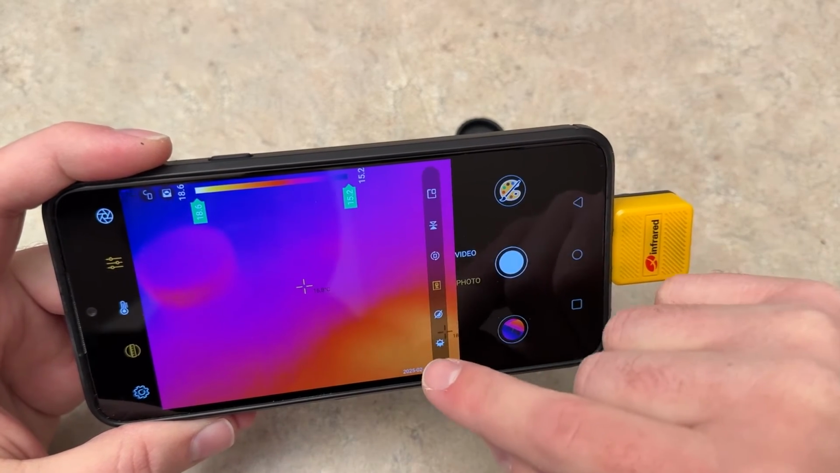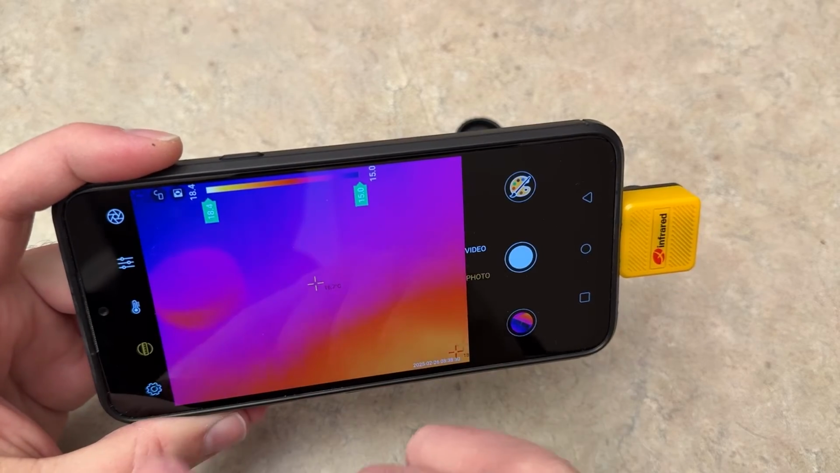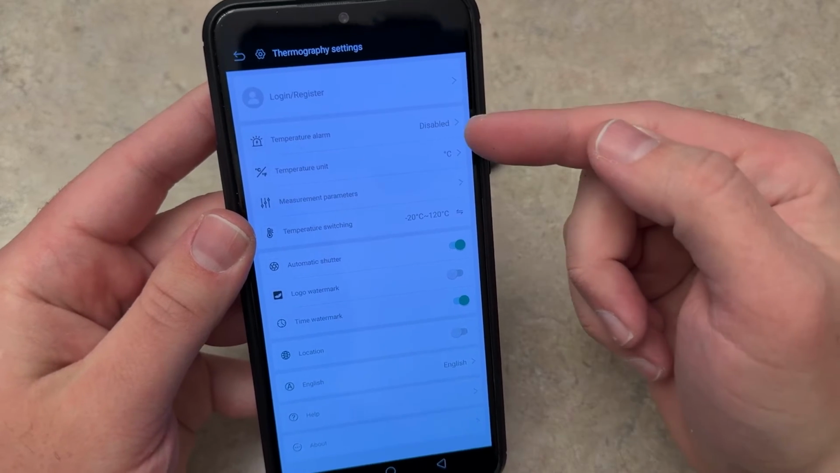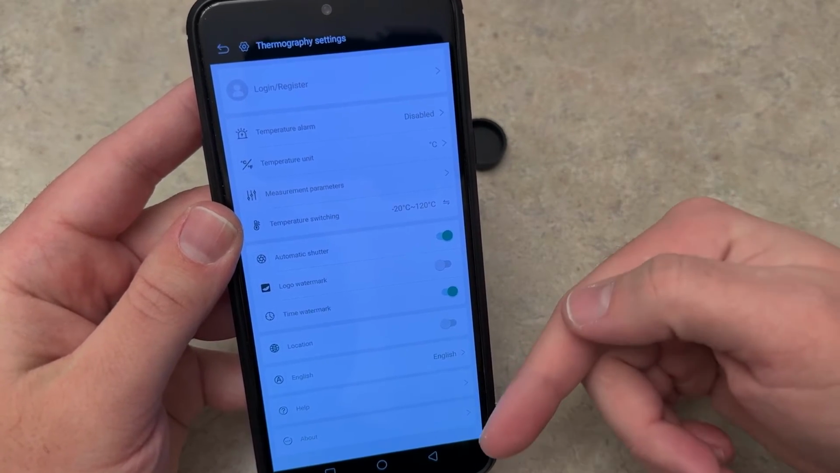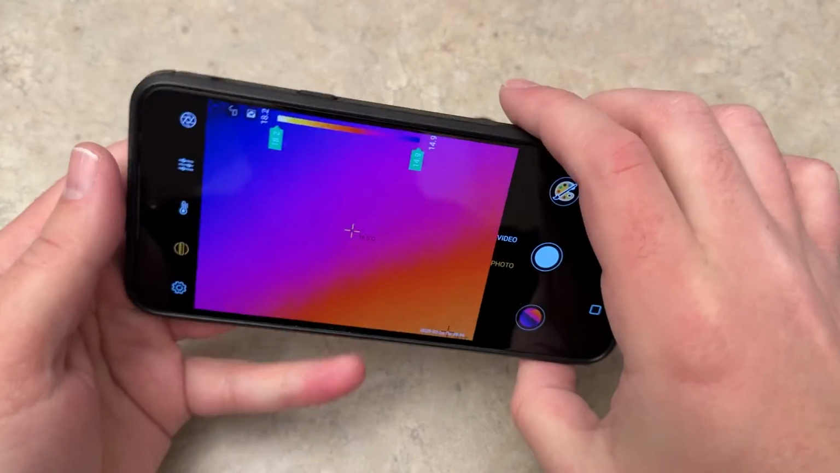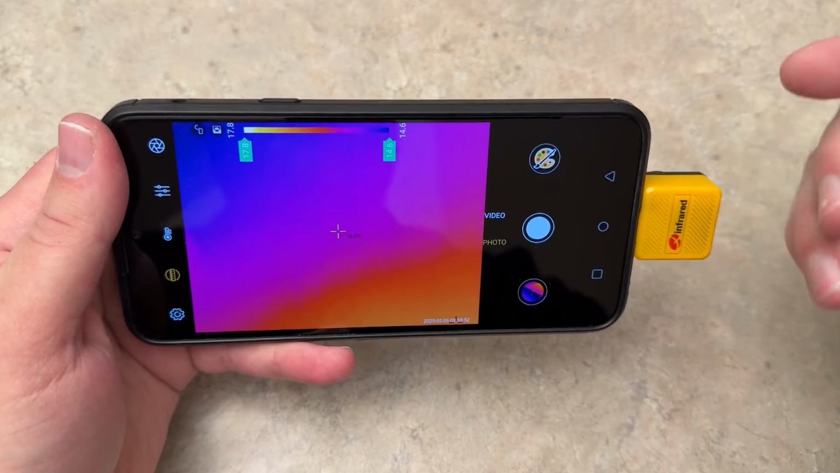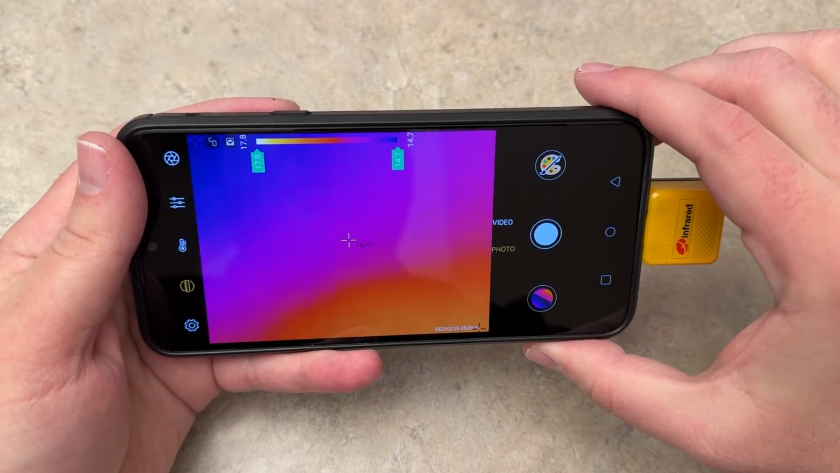You also have brightness settings, contrast settings, those types of things. And then you also have a whole wide array of settings here, which would be like your temperature alert, etc. You can look through all these, pause the screen as you need to. You can put little watermarks on there if you want watermarks. So you have all those different options. And last but not least, you have the shutter button to manually do the shutter. And then I've got it on auto shutter already, so it'll refocus whenever it needs to refocus there.